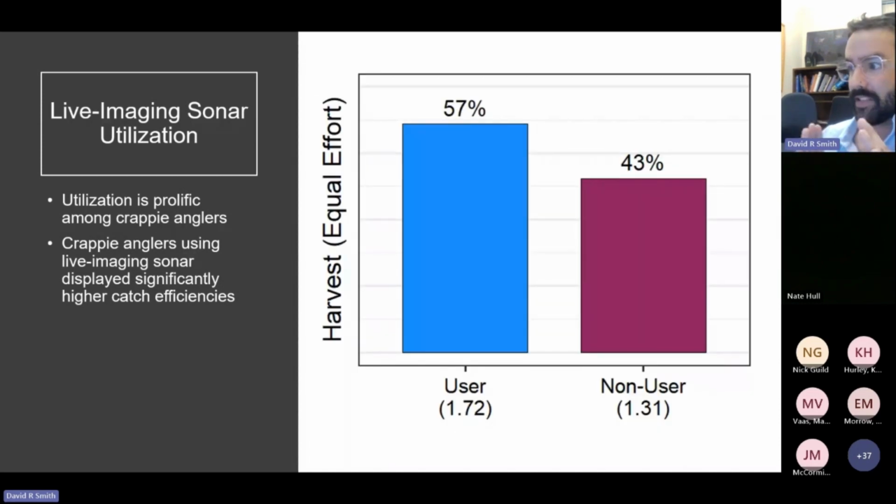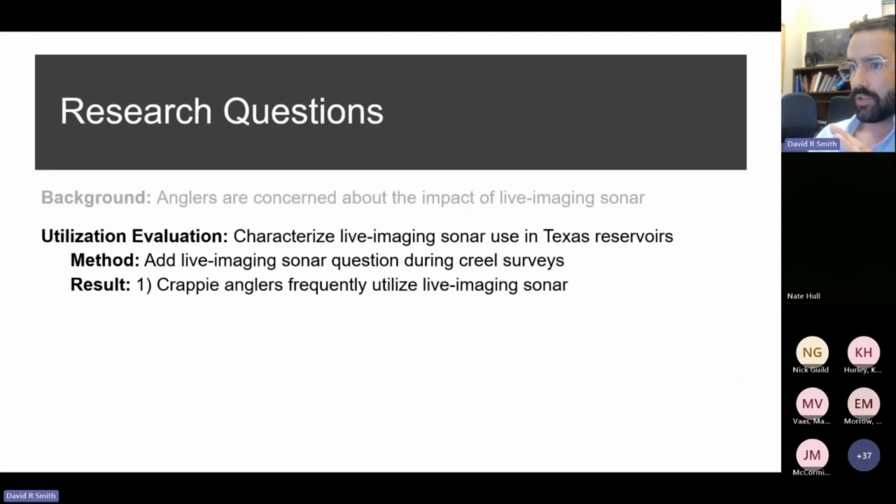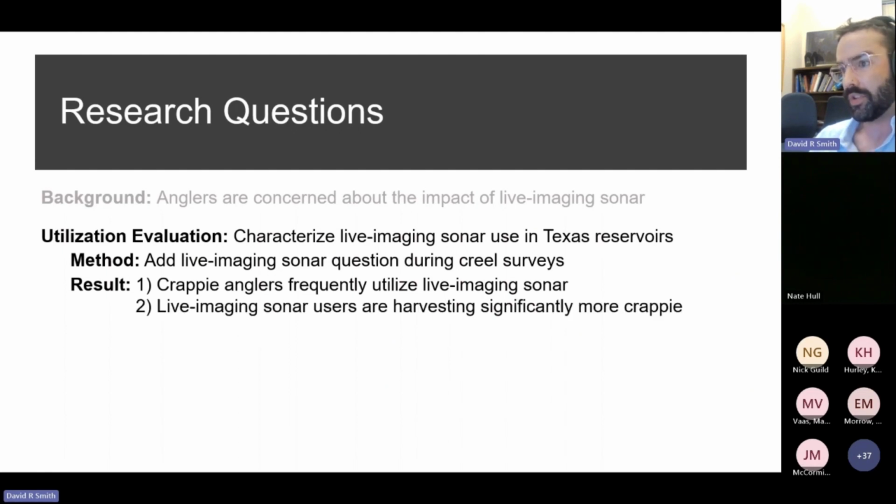Ultimately, we want to do a side-by-side comparison of users and non-users. So we took those harvest rates and multiplied them by an equal scaling factor to ultimately give us a proportional harvest when comparing users and non-users. We then used this estimate later on in our age-structured models when we assessed what potential effects on exploitation might look like.